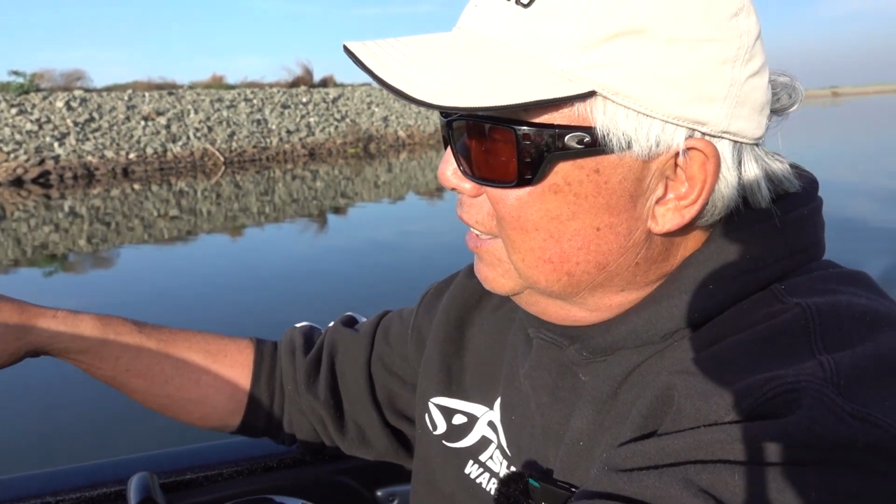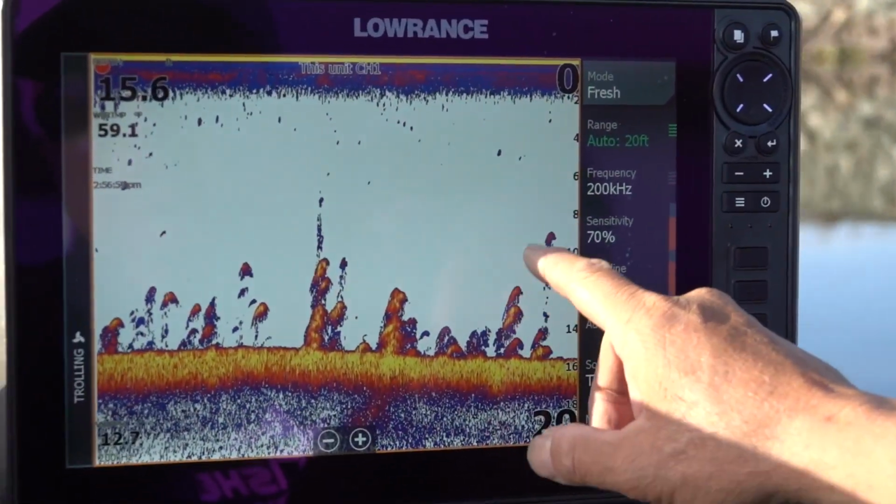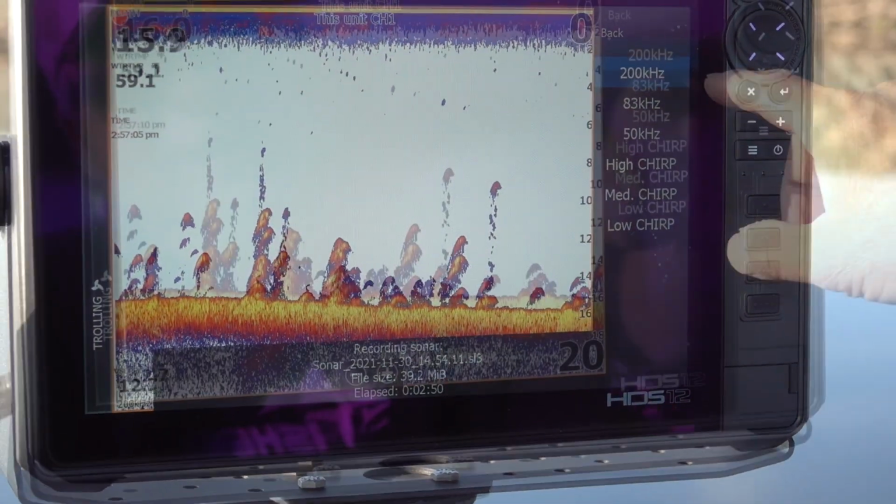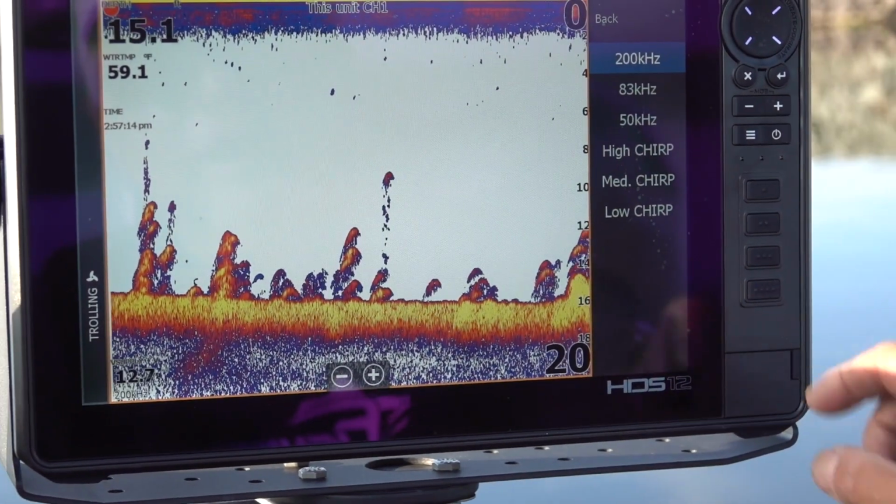A lot of questions I get asked all the time is, where do I set my sensitivity and the other settings on these units? First, 2D sonar, that's one of your most important. So your 2D sonar, you're going to see a frequency of either 200, 800, and your frequency choices, it's probably going to be 83 to 200.